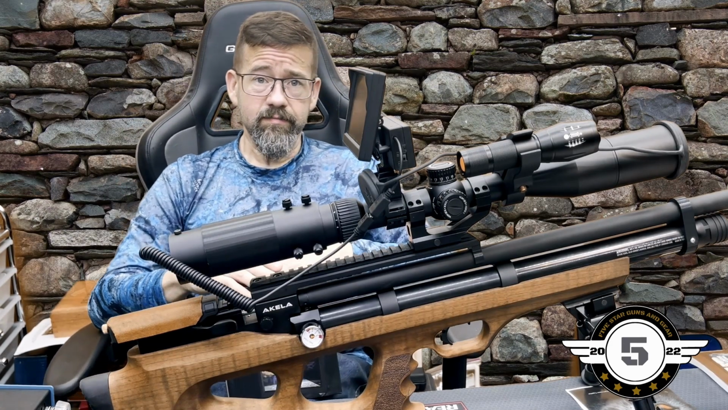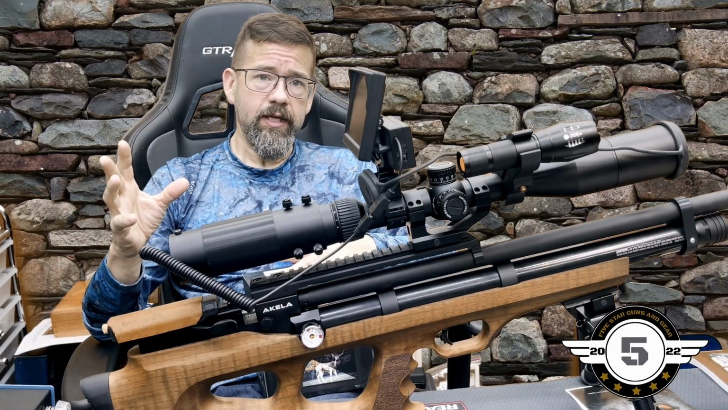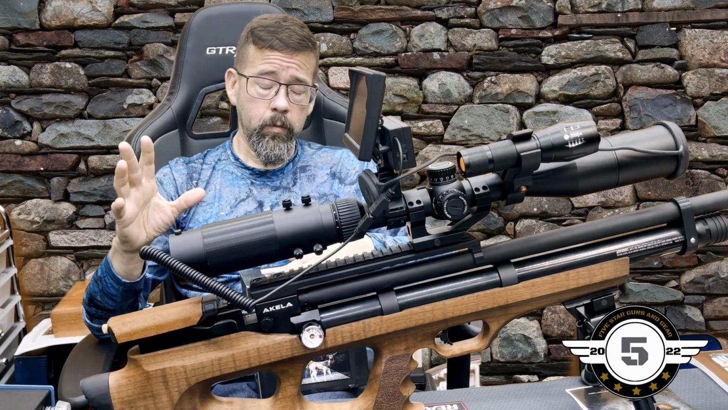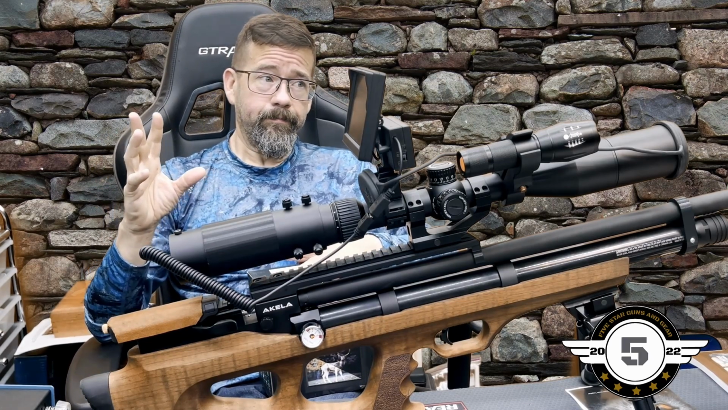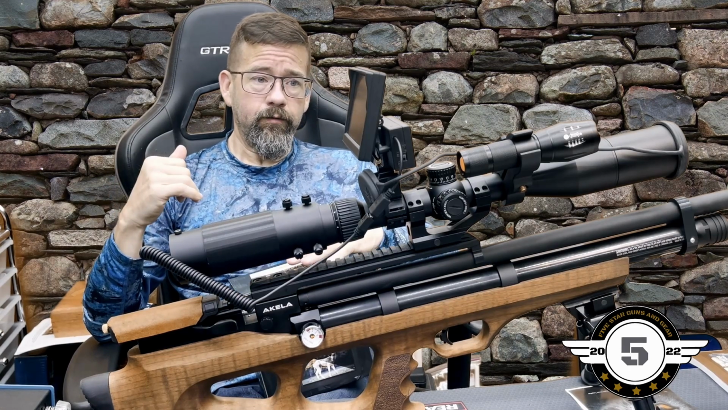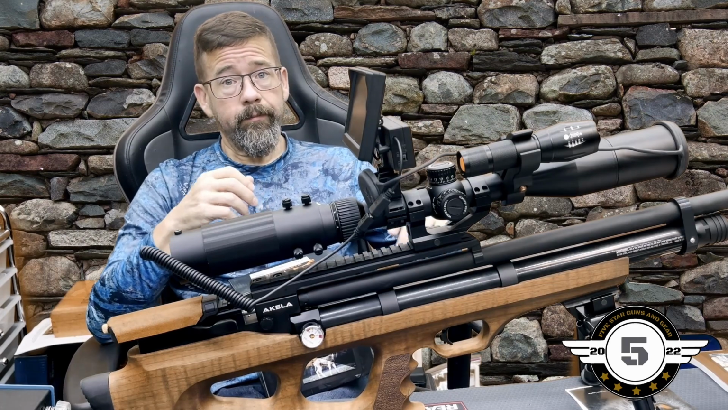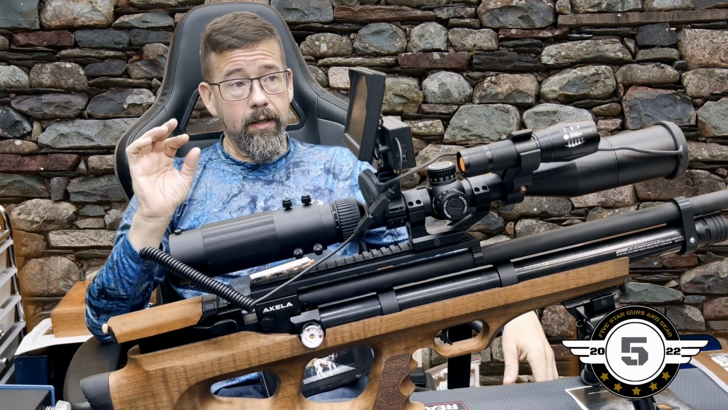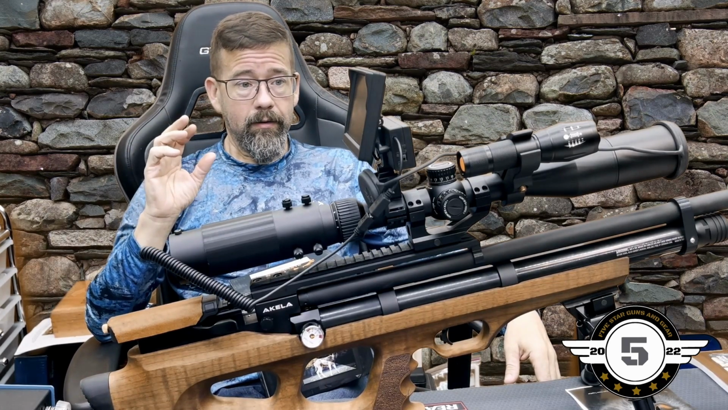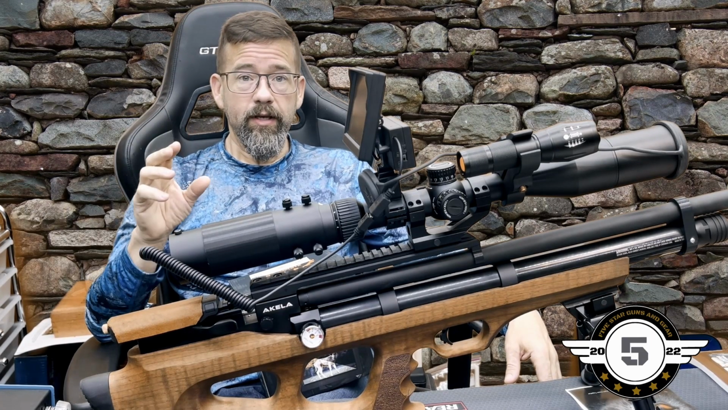One thing I don't like about it, I've got an older generation ATN scope, and it drains battery life. So if you're out at night and you're constantly spotting, it can drain that battery to the point where you're needing to change batteries.